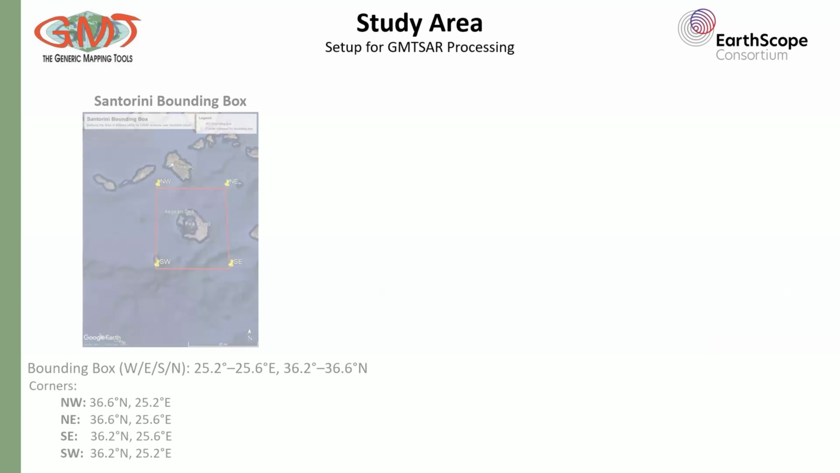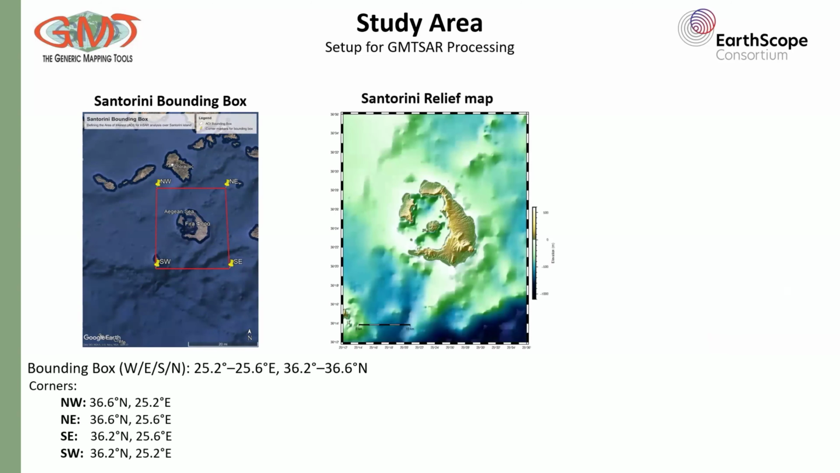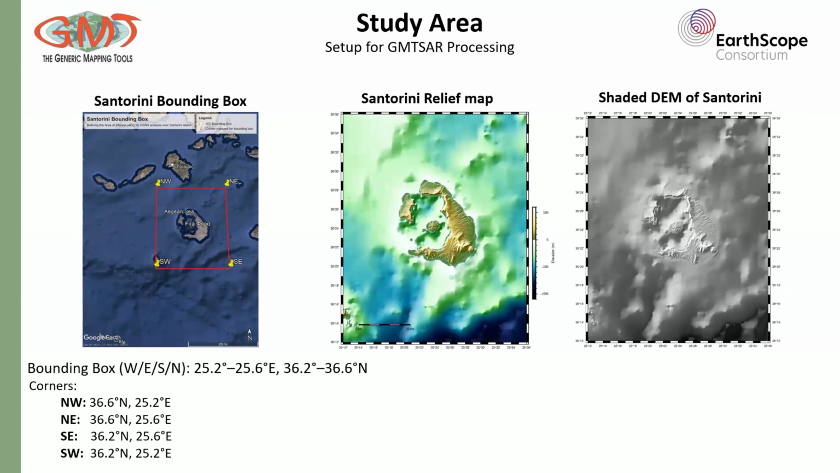For my study area, first I defined the exact area of interest used in the analysis. This is the bounding box in Google Earth, and it was large enough to capture the full caldera and some surrounding area in general. I then generated a relief map and a hillshade view of the DEM to assess terrain variation, which is of course essential for accurate phase to displacement conversion during the final geocoding step.